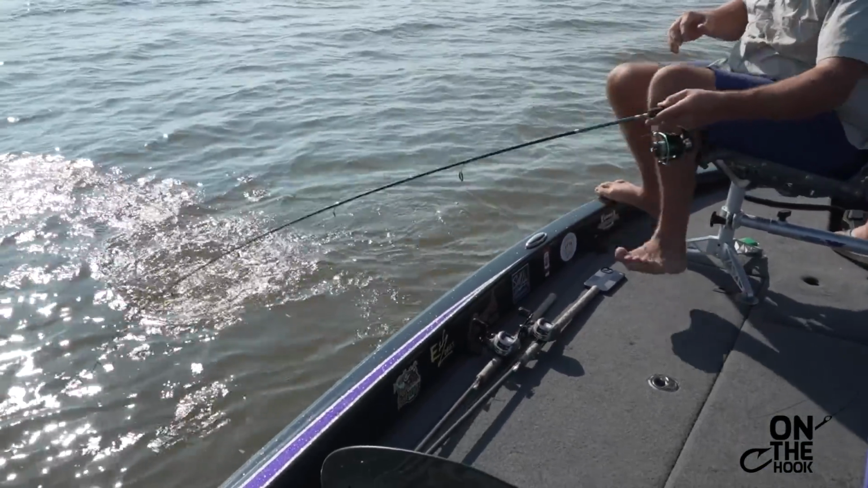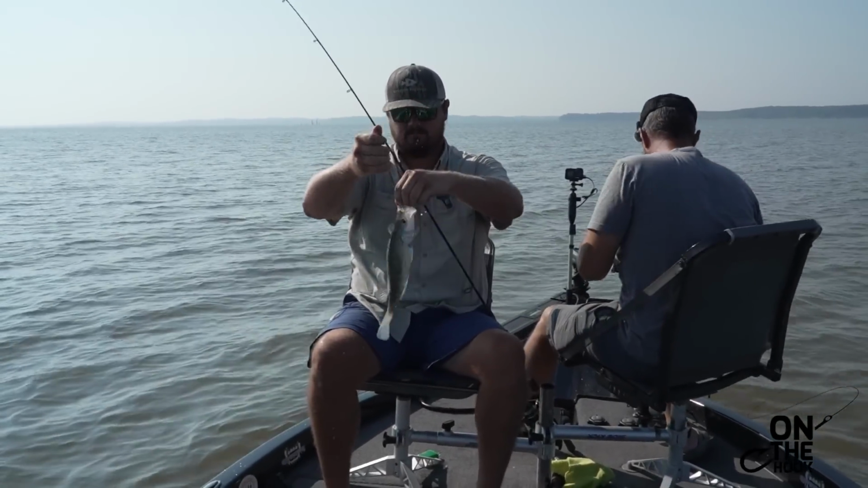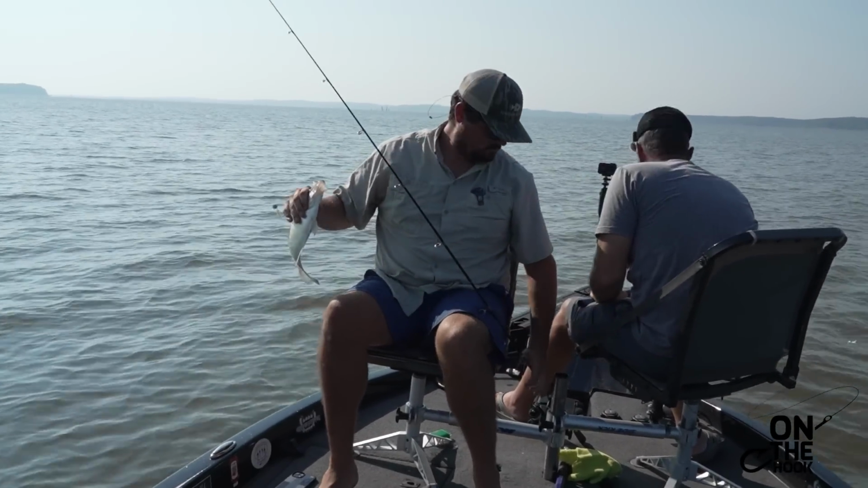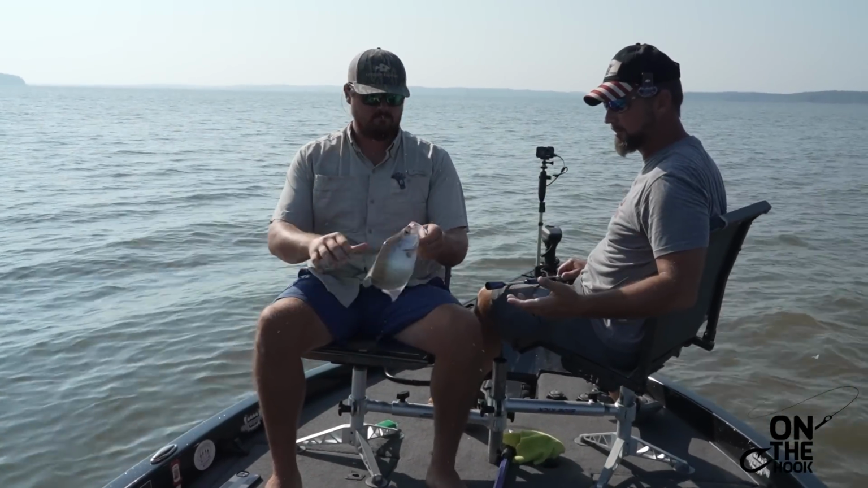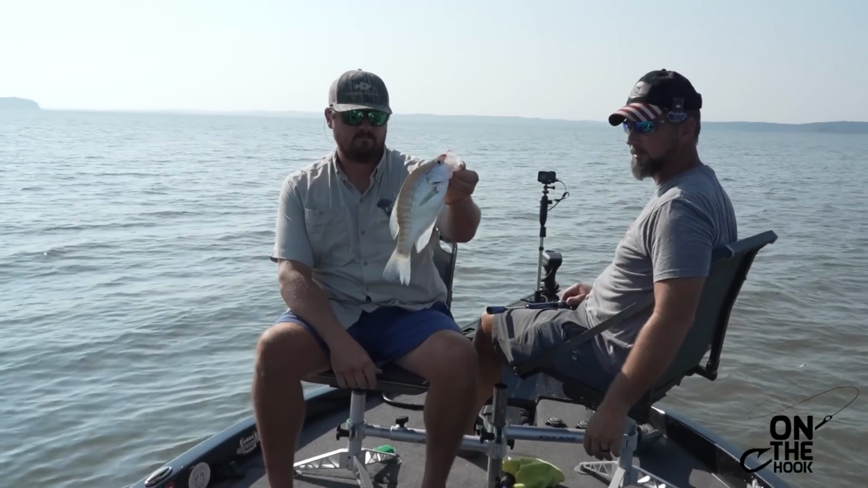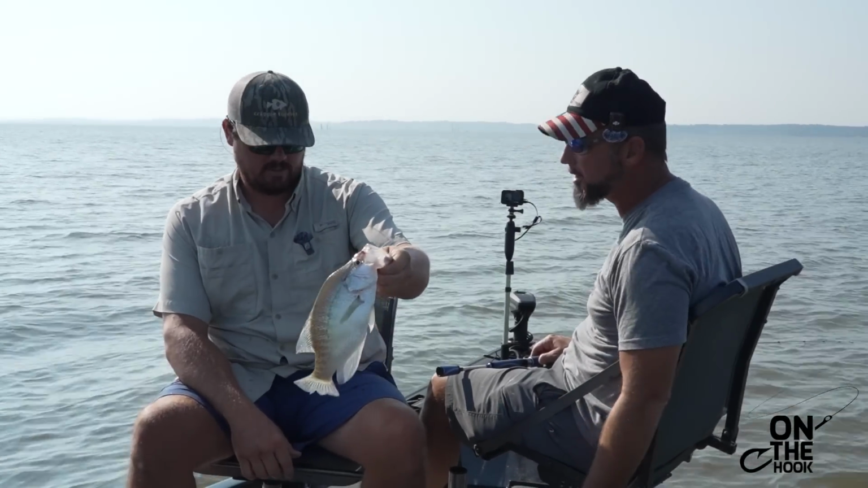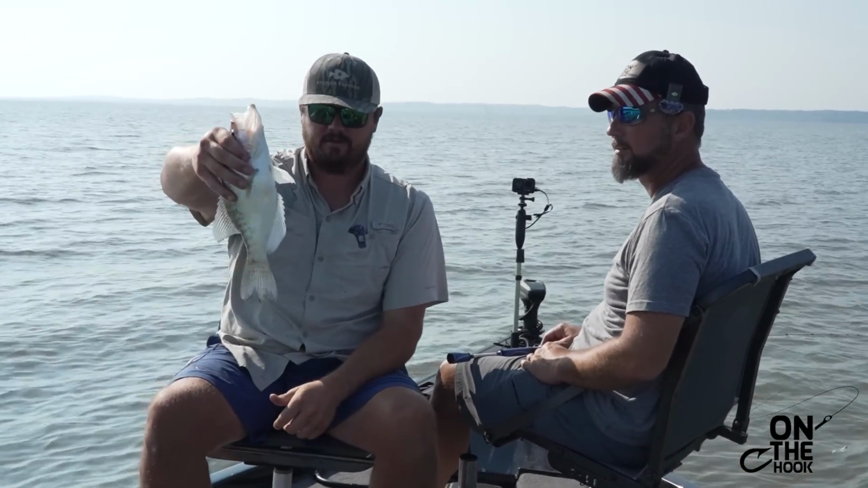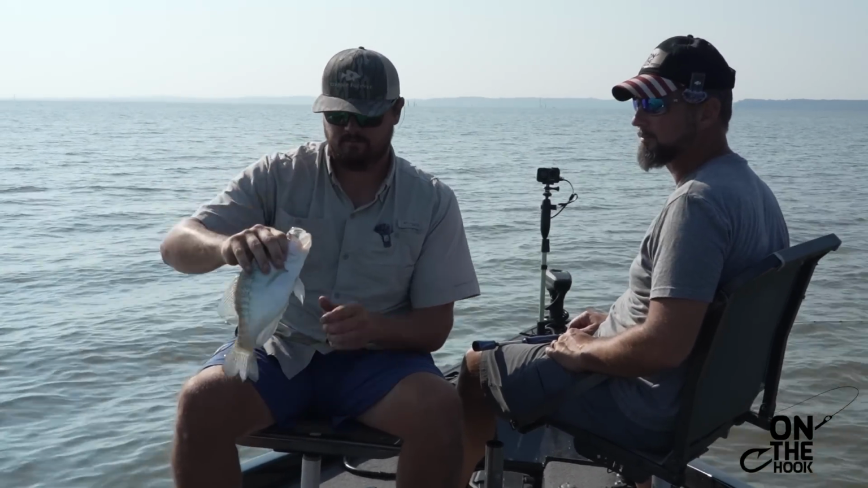Good one. Another good one. Very nice fish. Now that fish was all over the bottom there. He was up, then he was down, and we just stuck with him, and Dalton was able to get that jig over his head and then dropped it to the bottom, and he still come after it. Good active one there. That's a good 13 and a half. Yeah, close to a 14-inch fish.